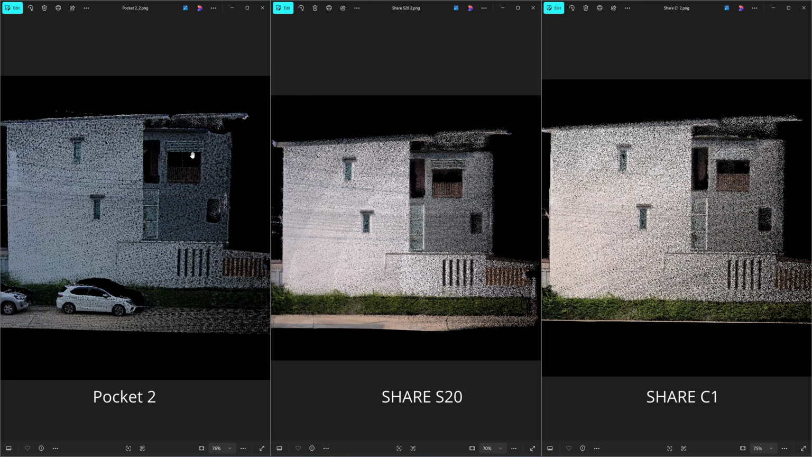This time the SHARE S20 delivers the best result. It shows more details in the darker plantation area, while the Pocket 2 renders it in a darker tone. Both the SHARE S20 and Pocket 2 capture good resolution on the lower section, whereas the SHARE C1 produces a blurry image. The SHARE C1 and S20 show similar color tones, while the Pocket 2 renders a noticeably darker tone and its point cloud isn't distributed evenly.